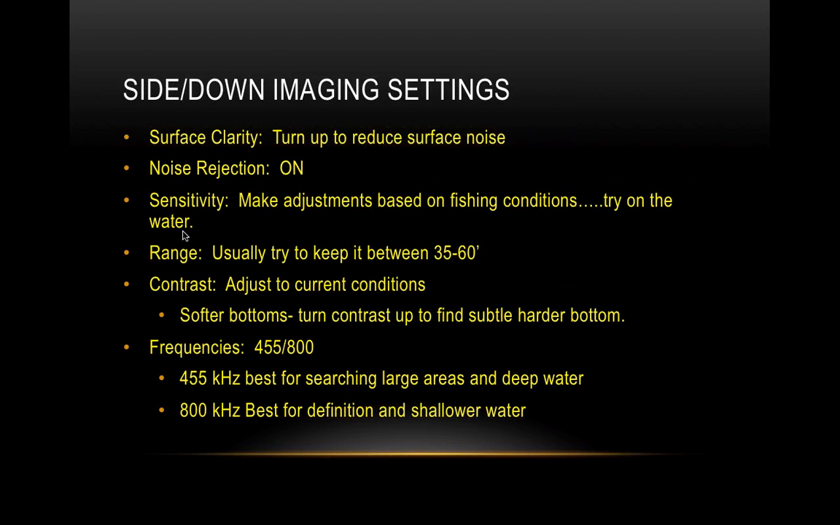Sensitivity, same thing. Make adjustments based on the fishing conditions. Try it on the water. If I'm fishing around grass, I'm going to go ahead and reduce that a little bit so I can see through the grass a little bit.